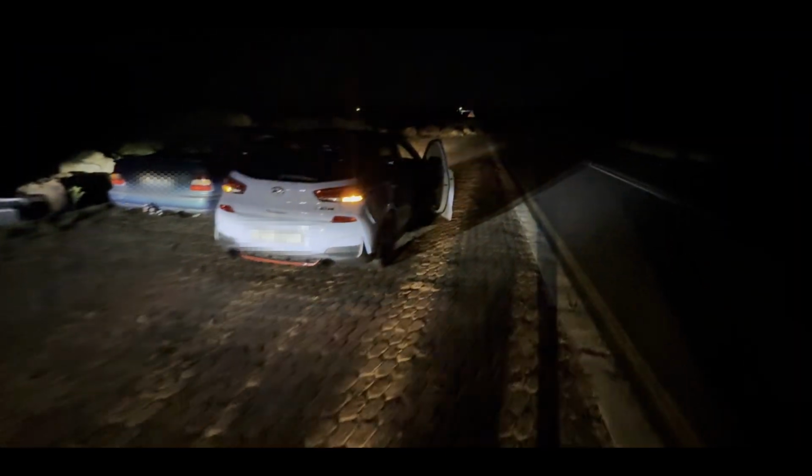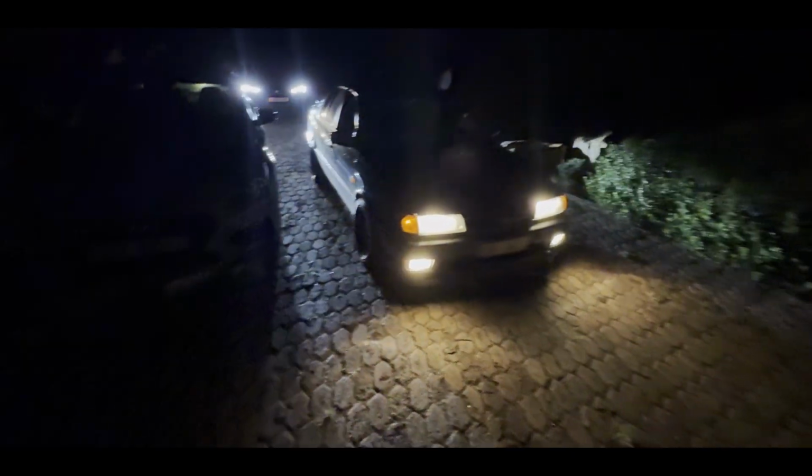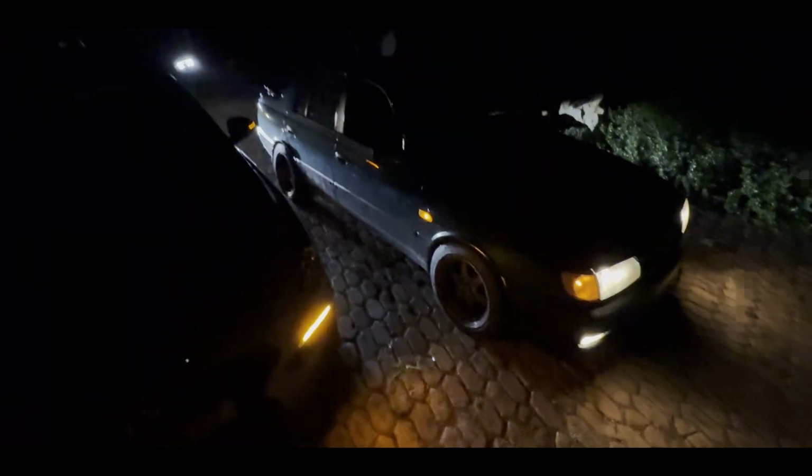So yeah guys, here's this i30N Toge game monster. This guy has been beaming on this mountain. The car sounds absolutely insane. And a good old Sentra. Marius Bester will appreciate this. He probably knows this guy.